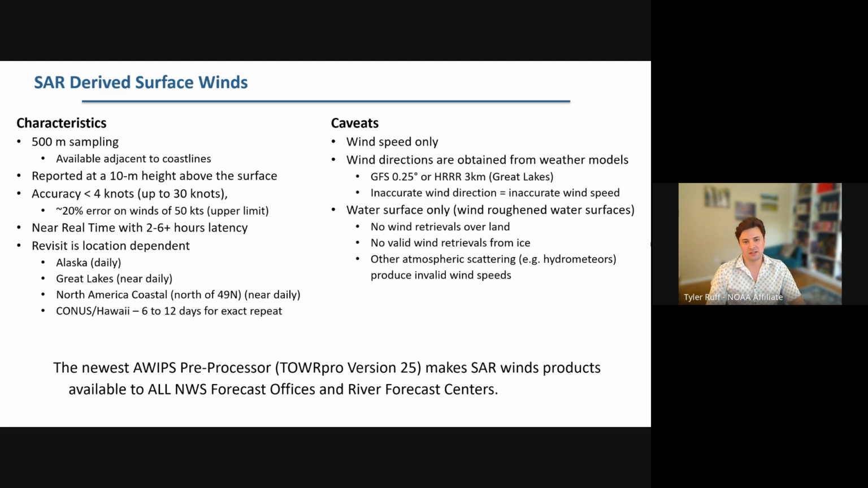But before that, I just wanted to mention that the newest AWIPS preprocessor, the Tower Pro version 25, I believe, makes these SAR wind products available to all of the weather forecast offices and river forecast centers. So if you don't already have it and you're interested, contact your local AWIPS person for a subscription to these products.